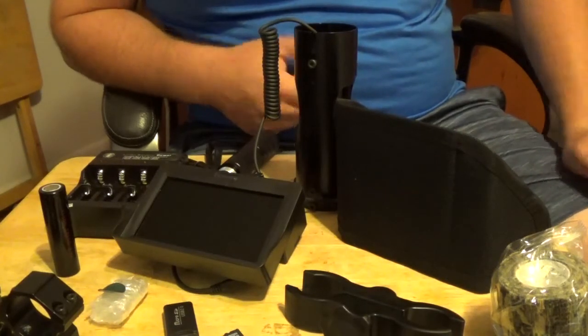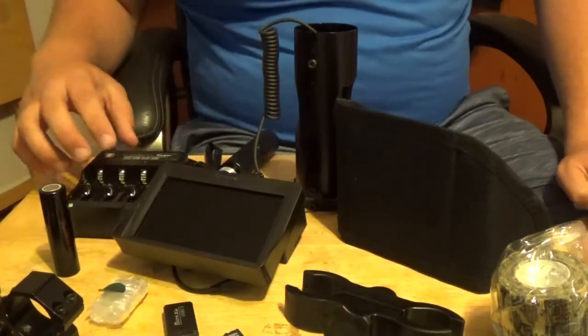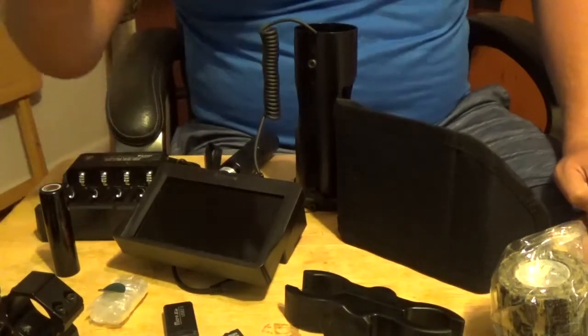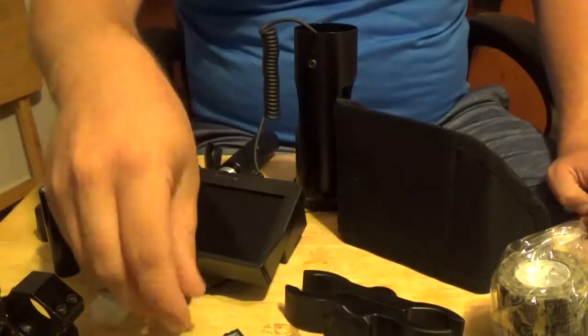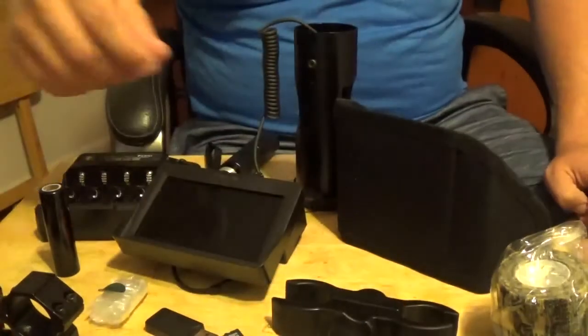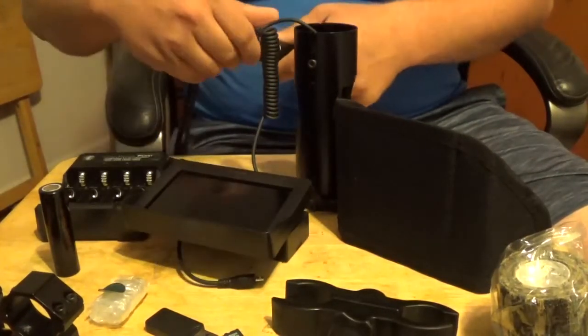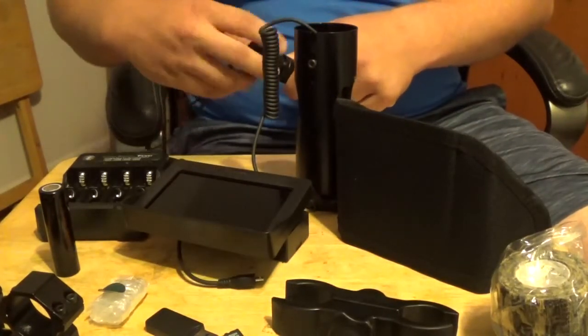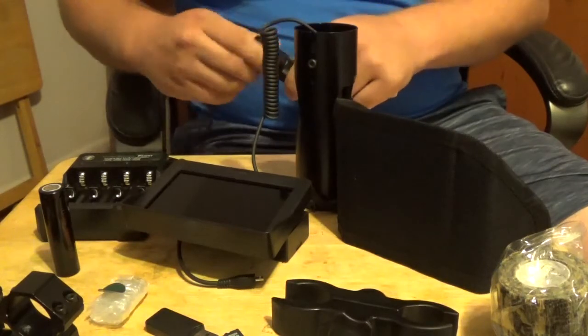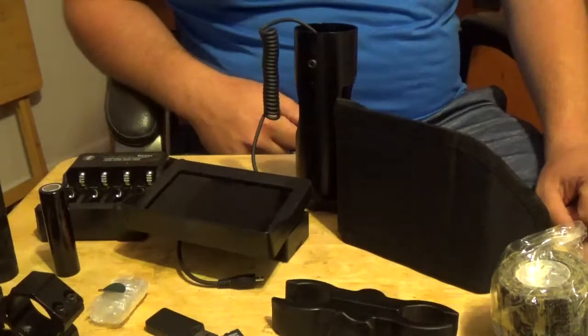So, not a bad deal. You get everything you need: batteries, charger, SD card, card reader. Two different options for mounting the little IR light. You got the ring to mount the screen there, camera. You got everything you need. So we're gonna give it a shot.